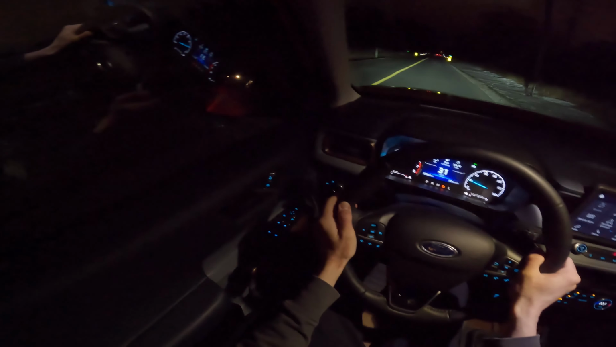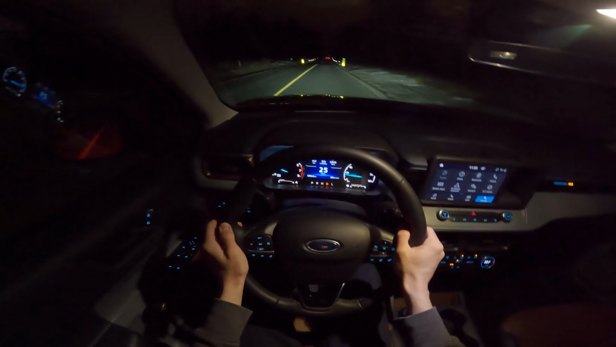Stop here real quick, or at least slow down so we can test the high beams.